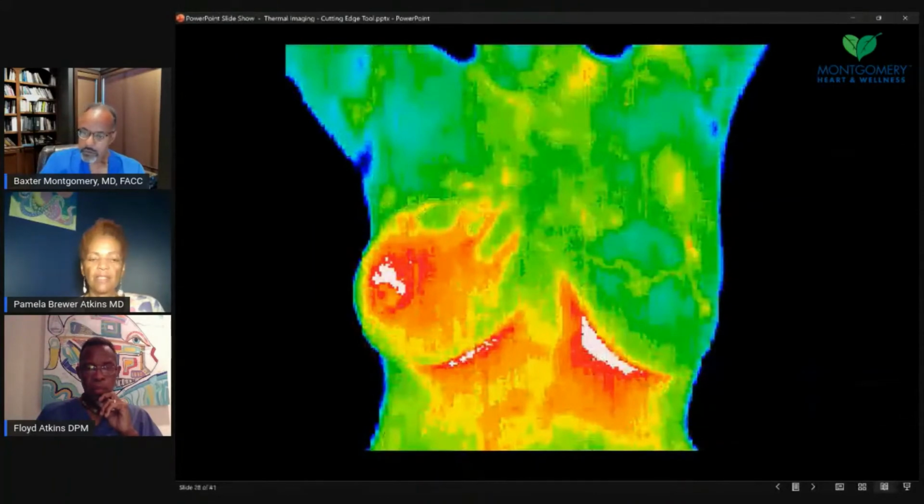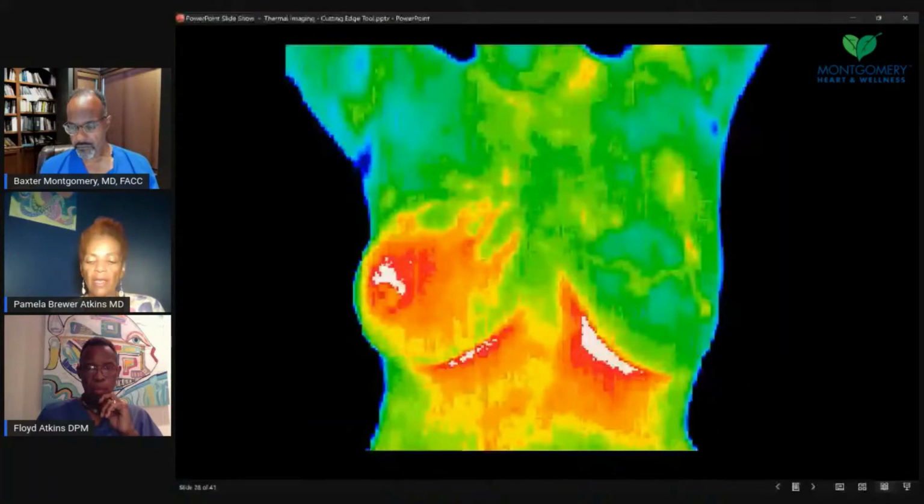Now, this is very dramatic, because you see the right breast clearly has a lot of inflammation, warmth, and more warmth toward the areola area. And this is actually what inflammatory breast cancer looks like, which sometimes is mistaken for a breast infection, and on mammogram is usually not seen. But it shows up on thermography quite significantly. So that is inflammatory breast cancer, what it looks like.